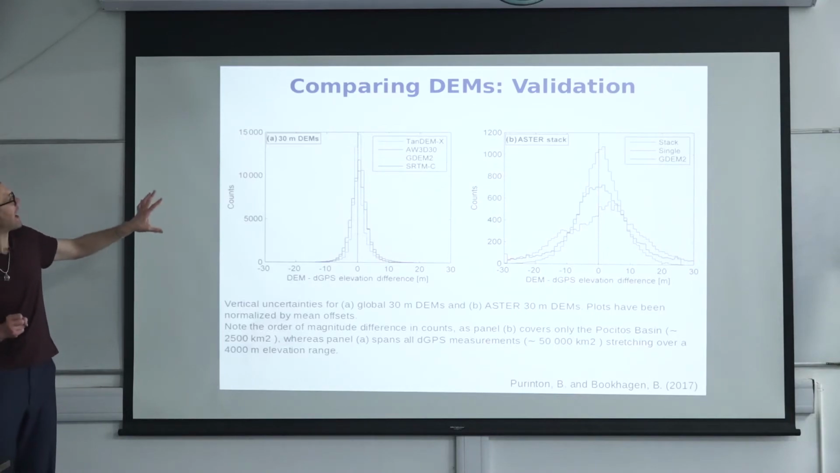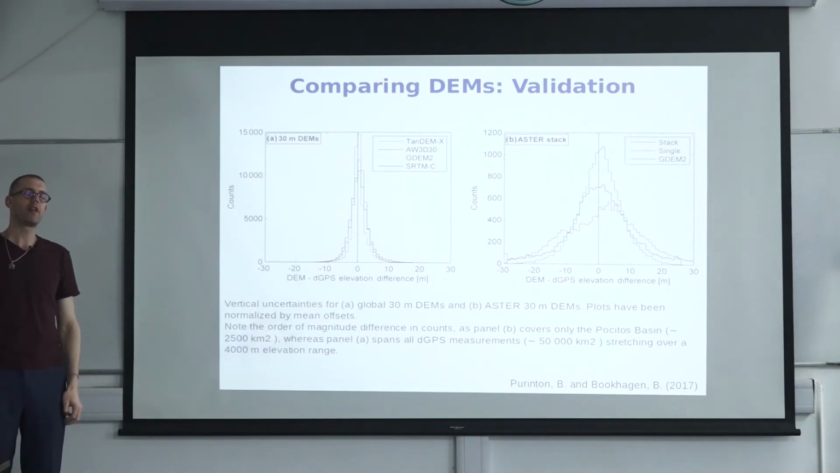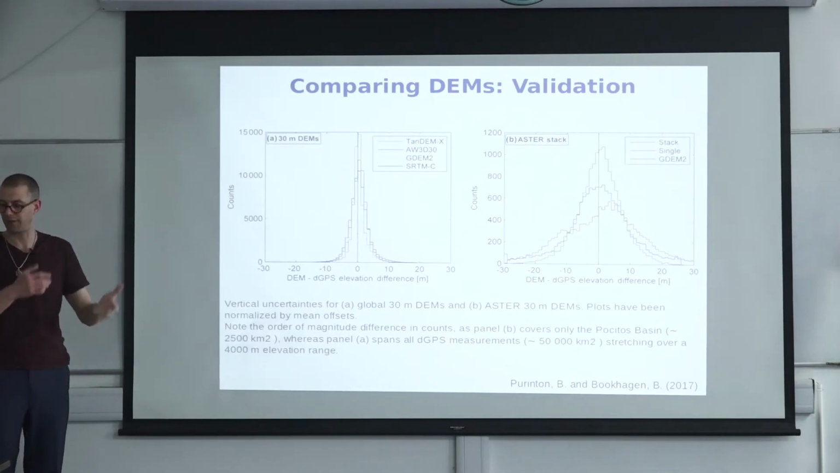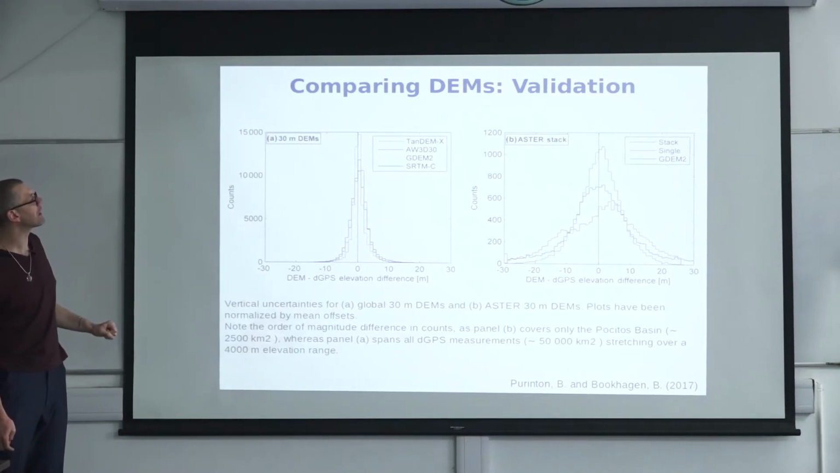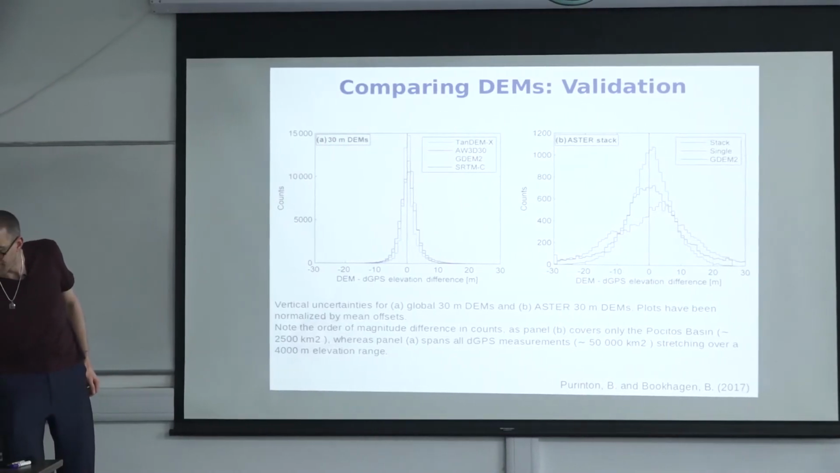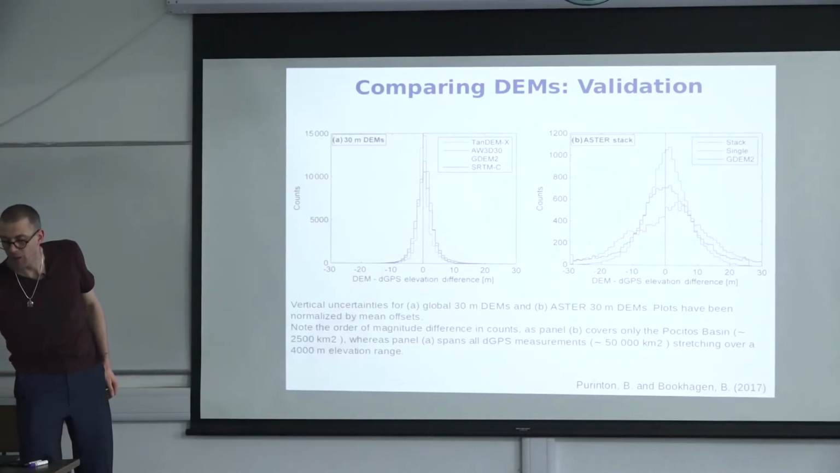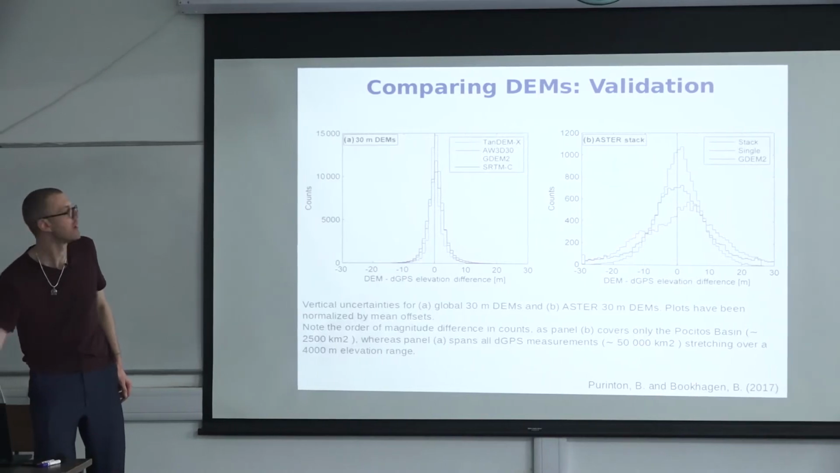So this is a view of the entire area of the Central Andes. Those differential GPS points are between 1,000 and 4,000 meters, so it's a large elevation range where these data have been collected. A somewhat more realistic way to look at the differences between the data is to separate it out by slope, because higher slopes tend to have larger uncertainties, and that is the case for the SRTM DEM.